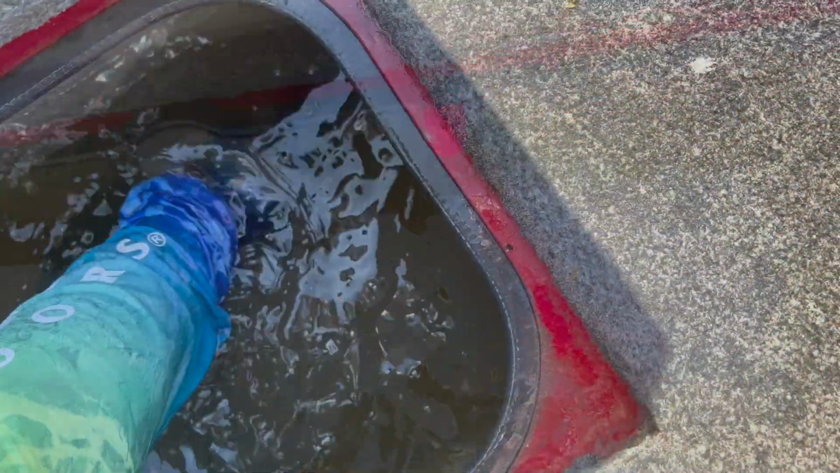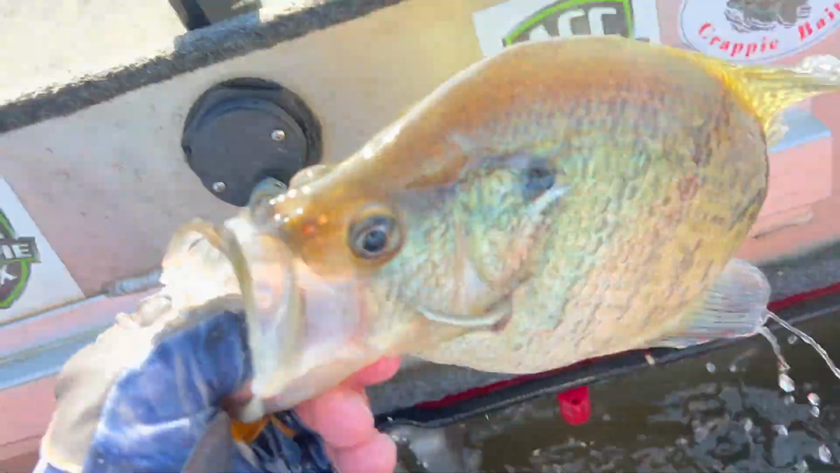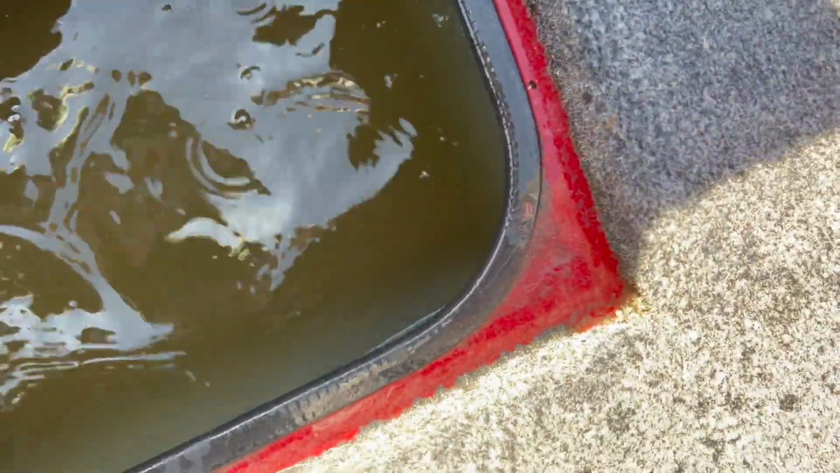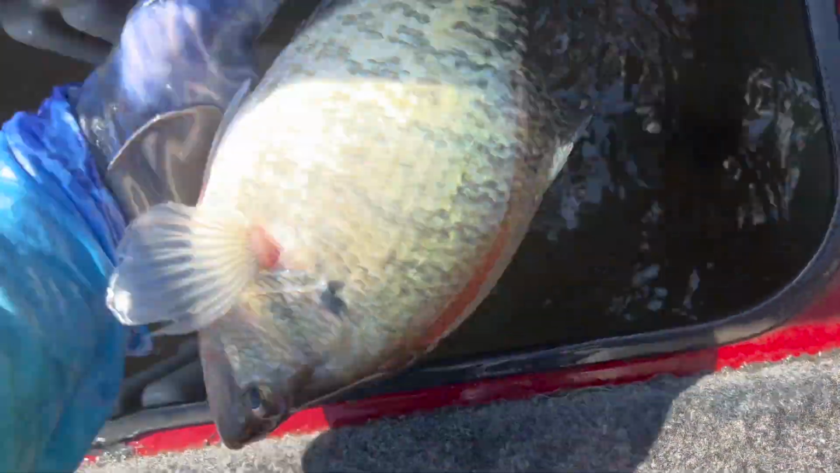Another big old male. Dang, I hope that's all. Oh, God. How many was in there? Please be, oh, one more. Nope, two more.